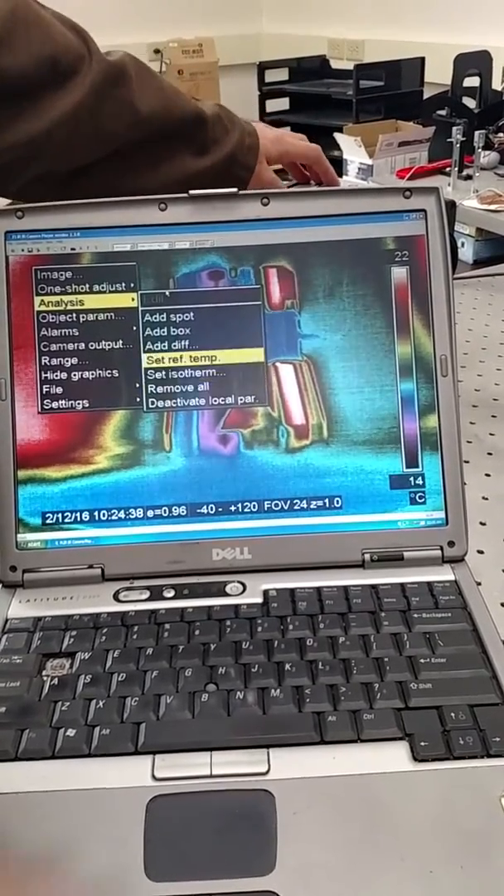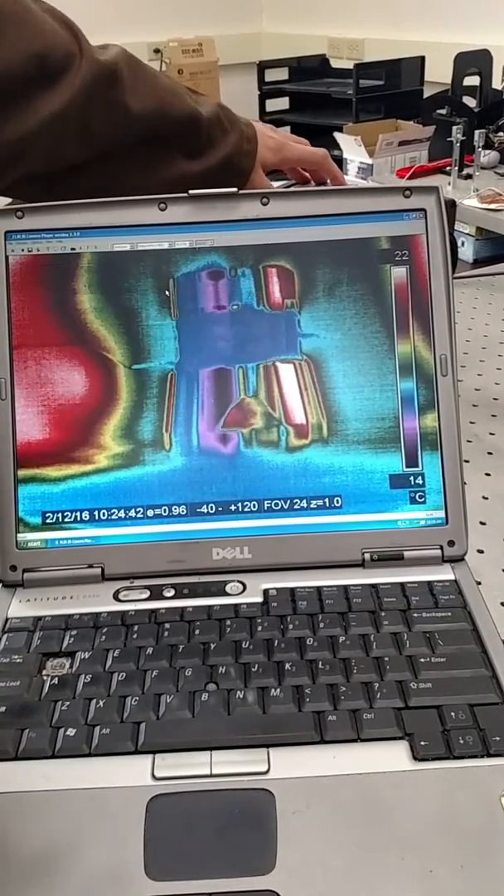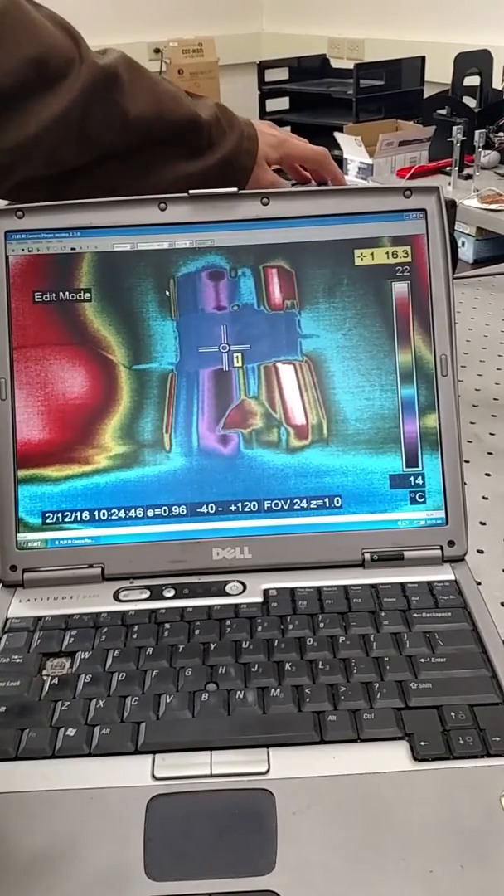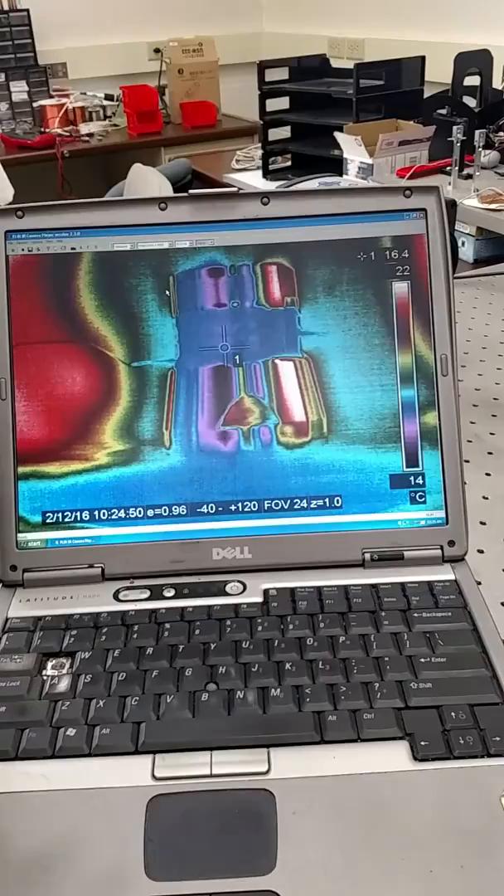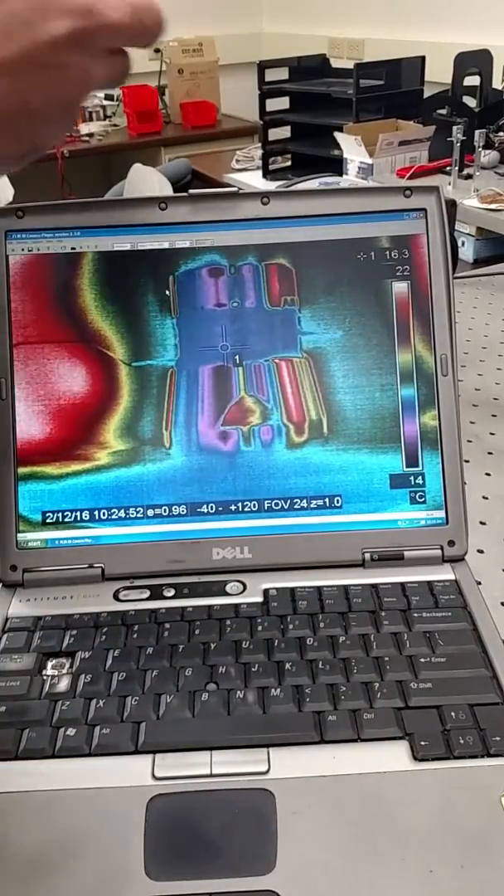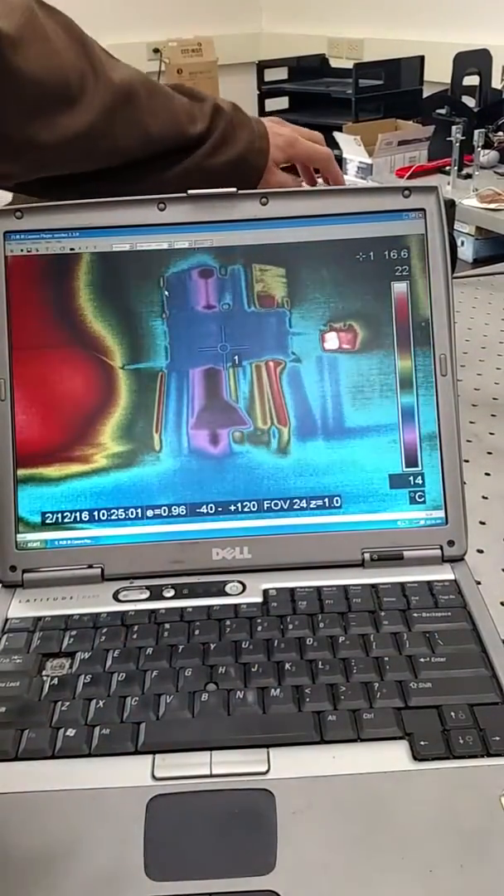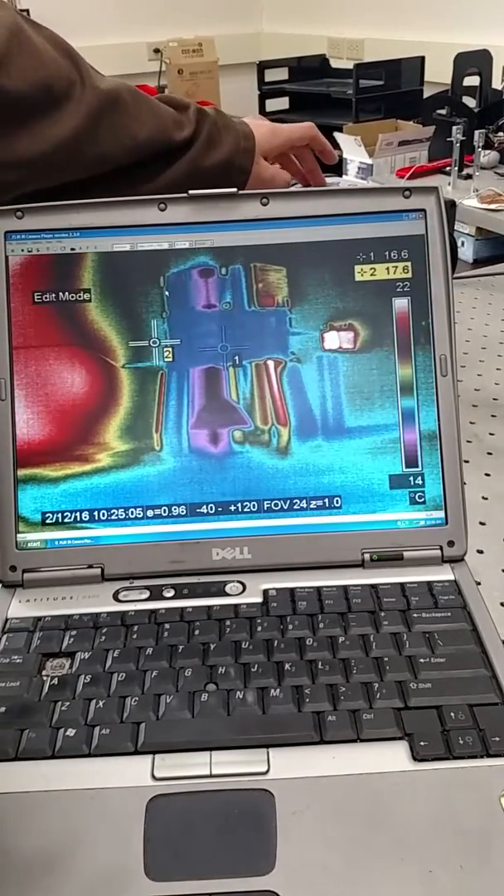You can add a box in the same way, you just draw a box. Add a spot here. So let's say that's a sample. And then I have a reference temperature. This is a little black, so I'll just put that right there. So you can sort of see it, but you can't. It's right there. So then if I want to add a reference temperature, I'll add another spot.